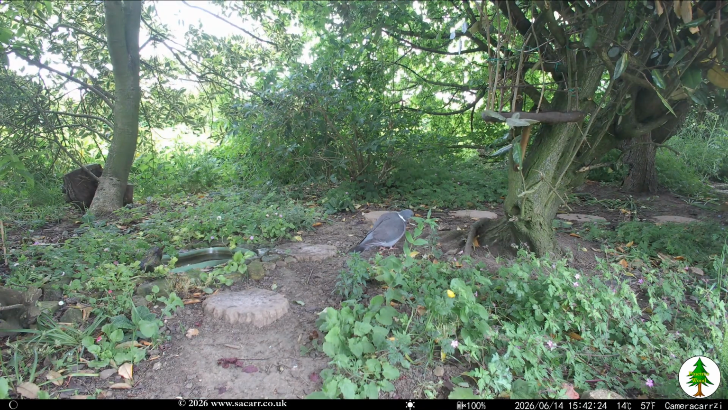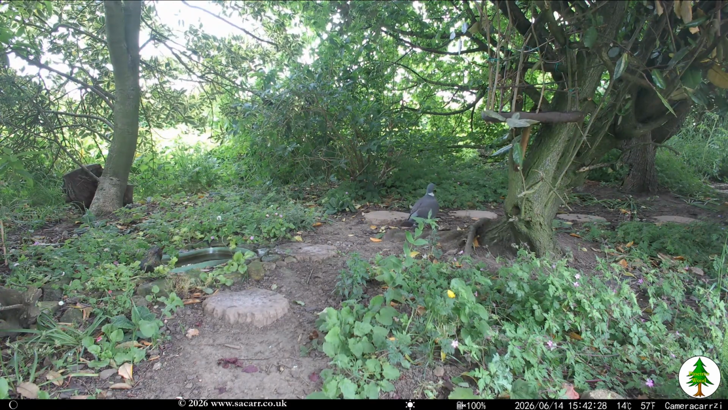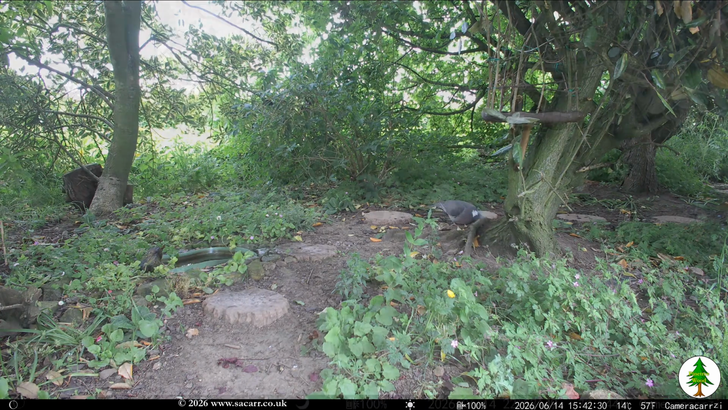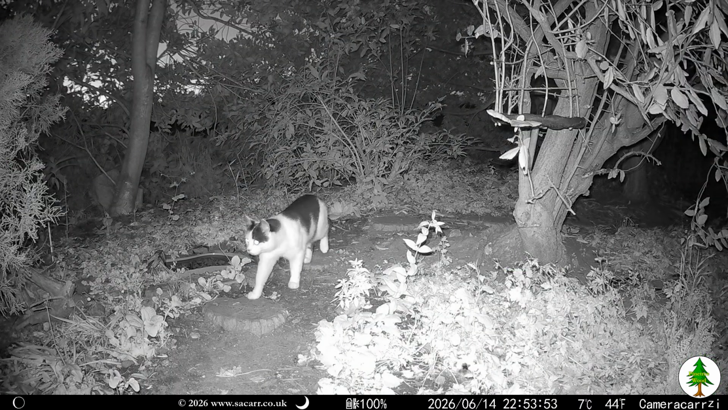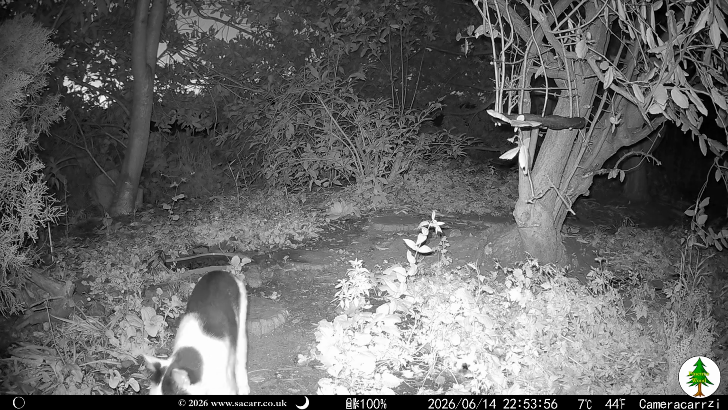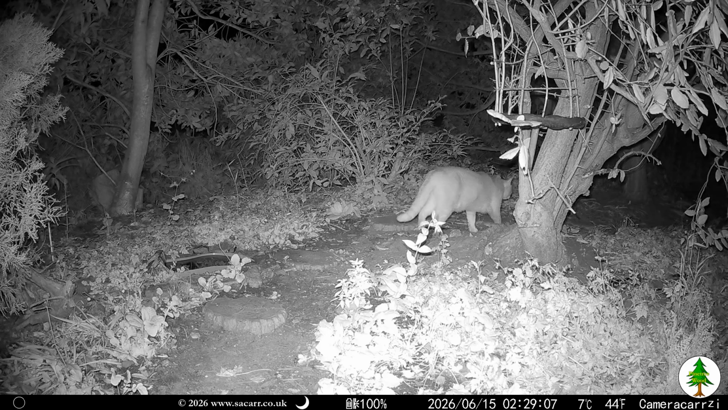A single pigeon was the only daytime capture. Tips the cat passed down the wood just before 11 p.m, with Latte heading the other way at 2:30 on the 15th.